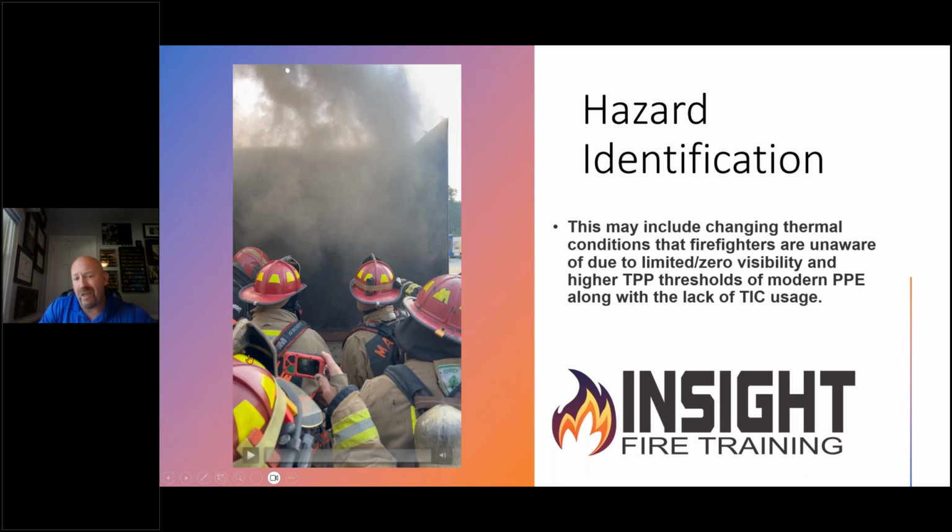Hazard identification is key, because if we identify hazards first, we can also mitigate them, put the fire out faster, ventilate, and not get disoriented. As Andy Frederick says, prevent RIT. You don't have to jump out the windows if you put the fire out.